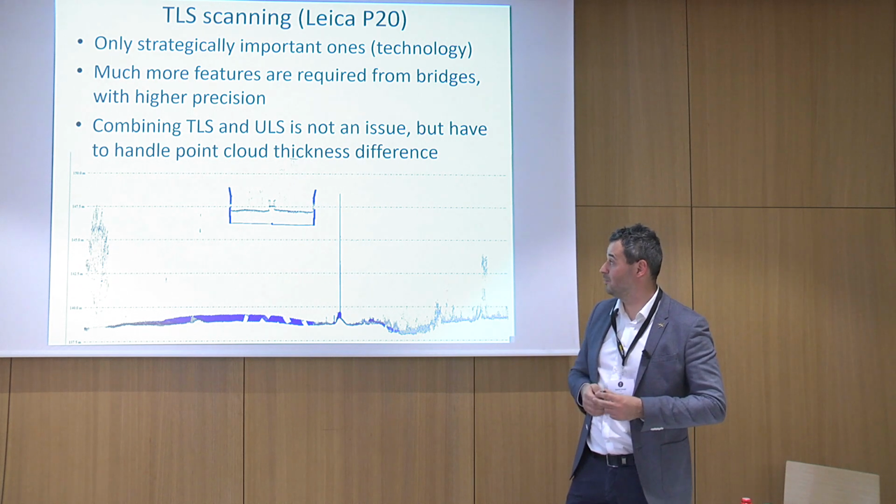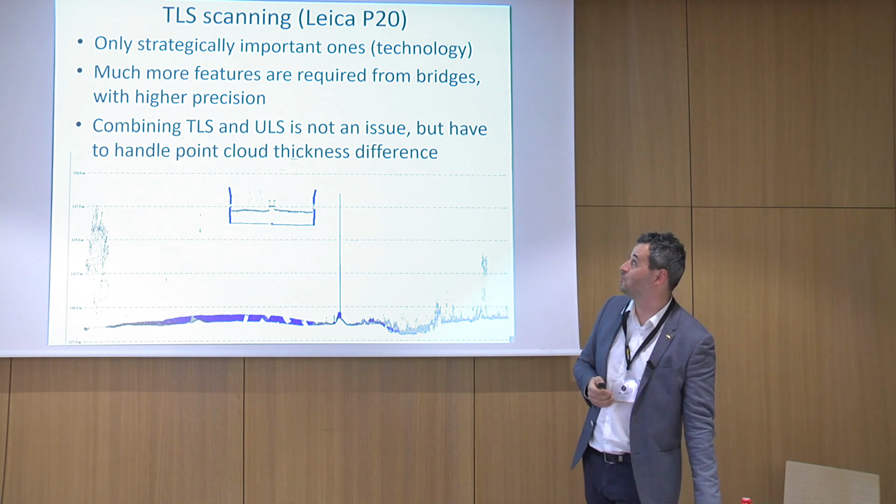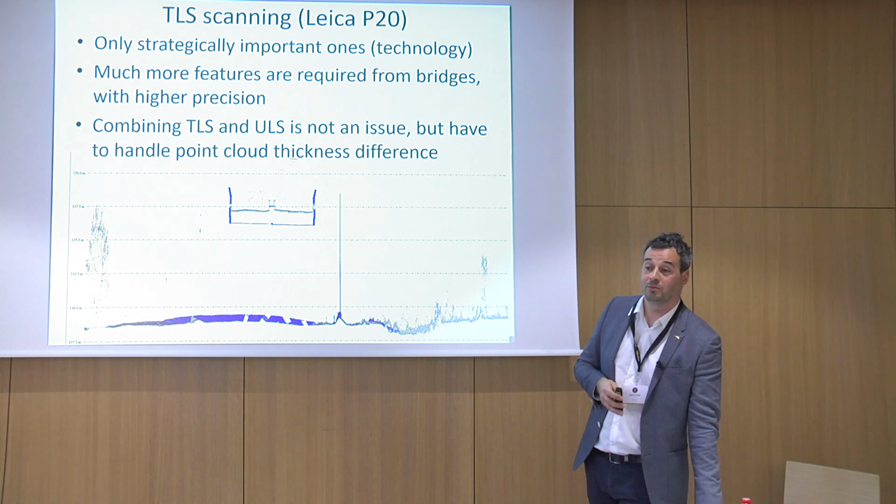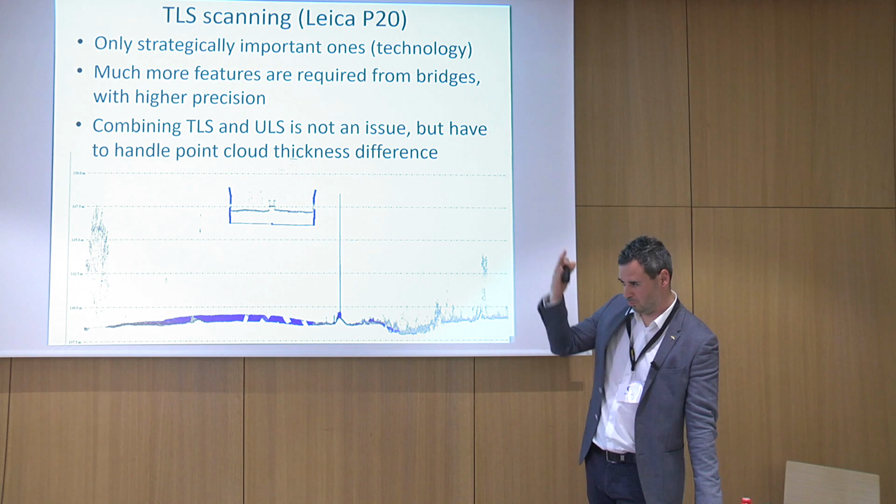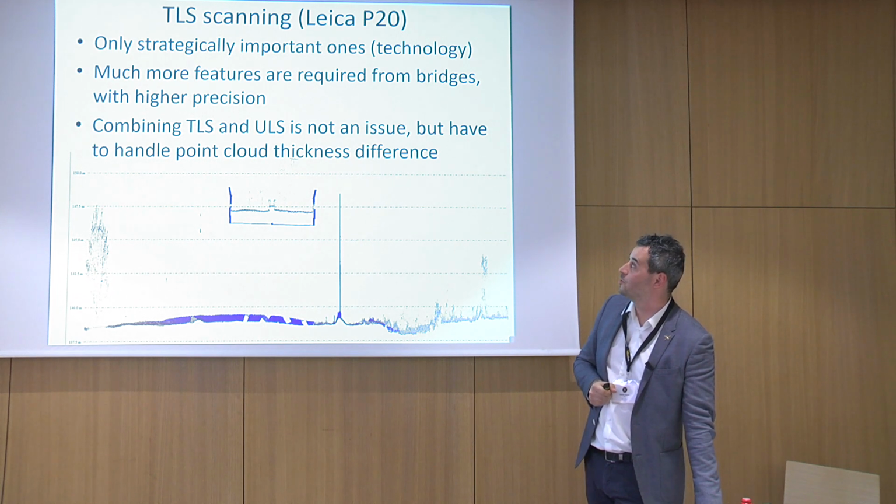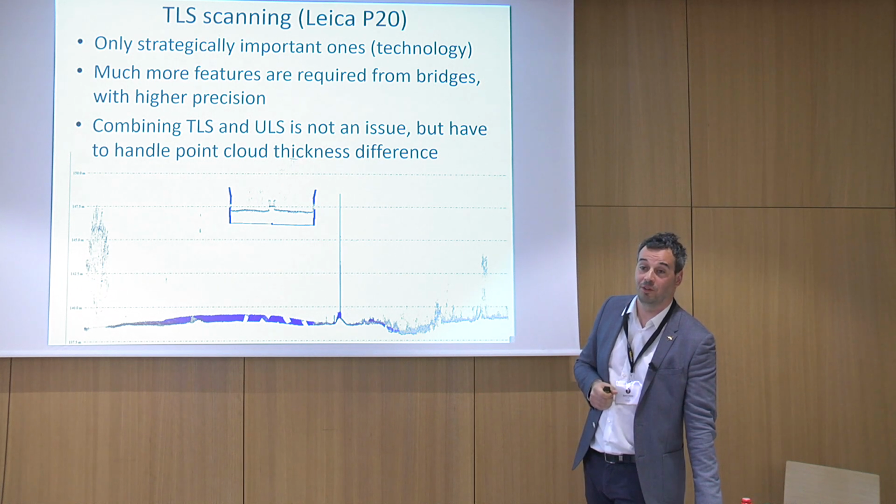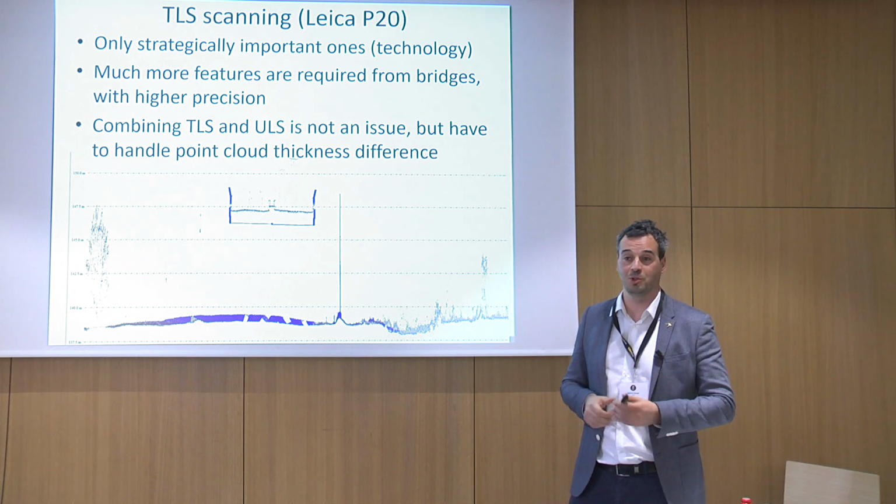Then, as the specification evolved, we decided that for the bridges we have to do TLS scanning, not just unmanned airborne laser scanning. This was only for the strategically important bridges, not for all, because some of the bridges are going to be demolished, so there's no need to survey those.